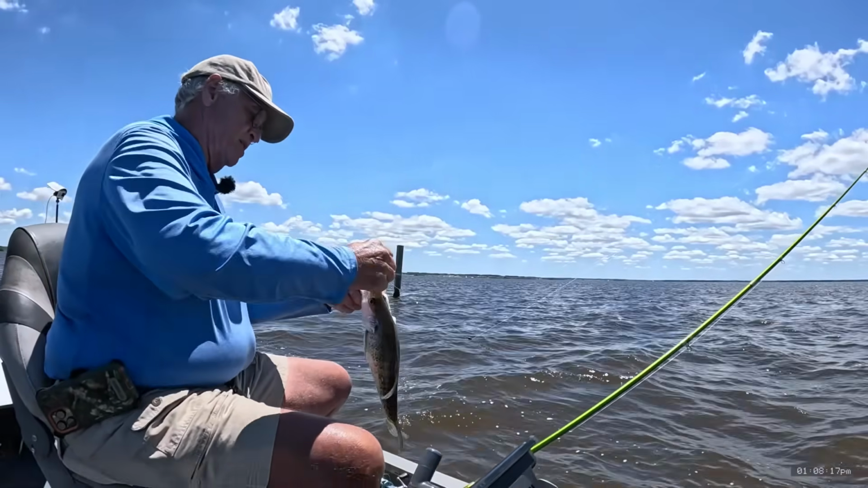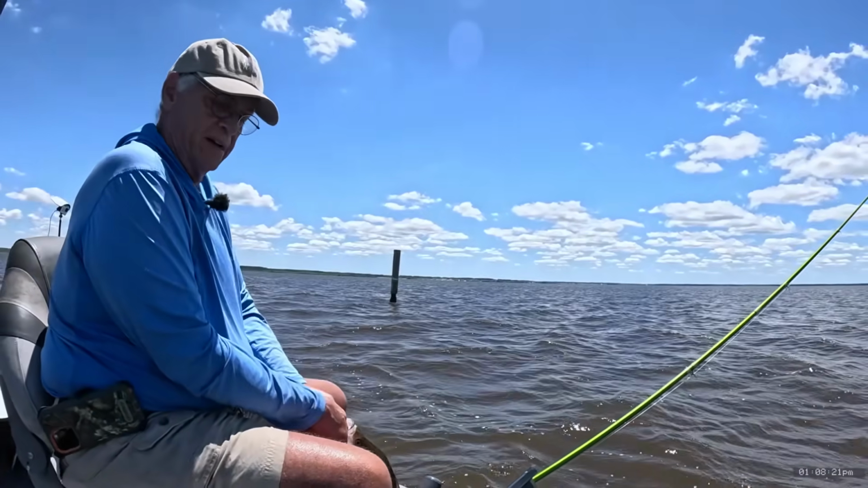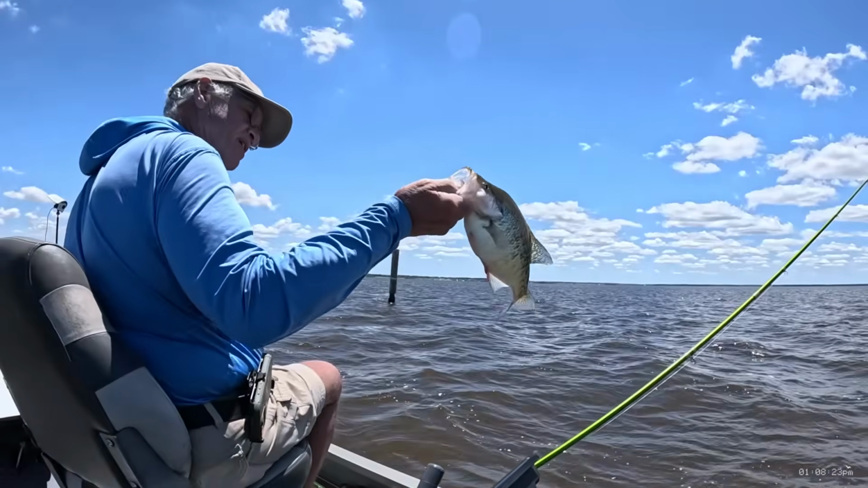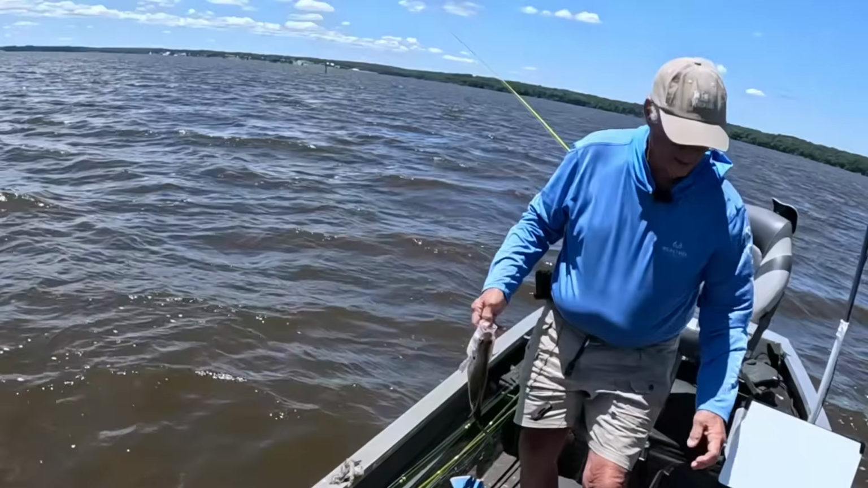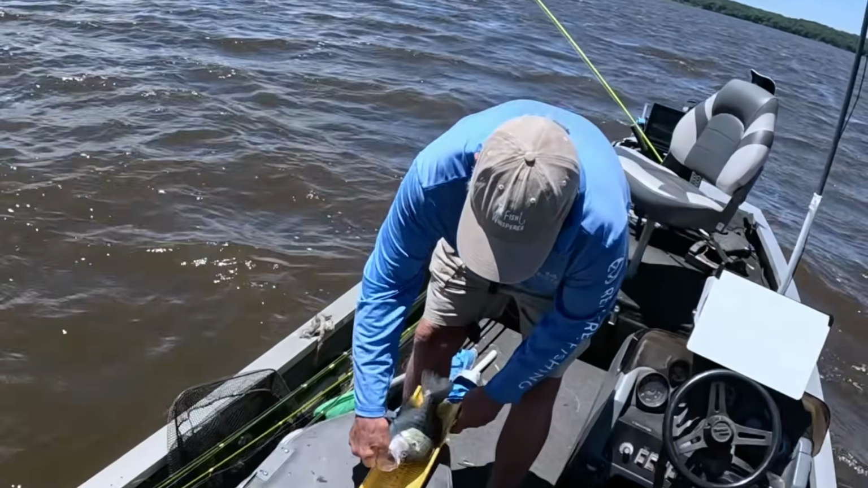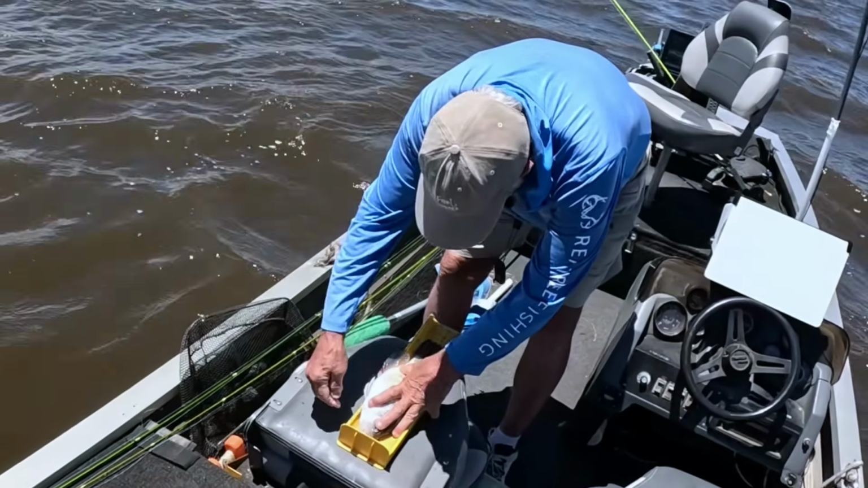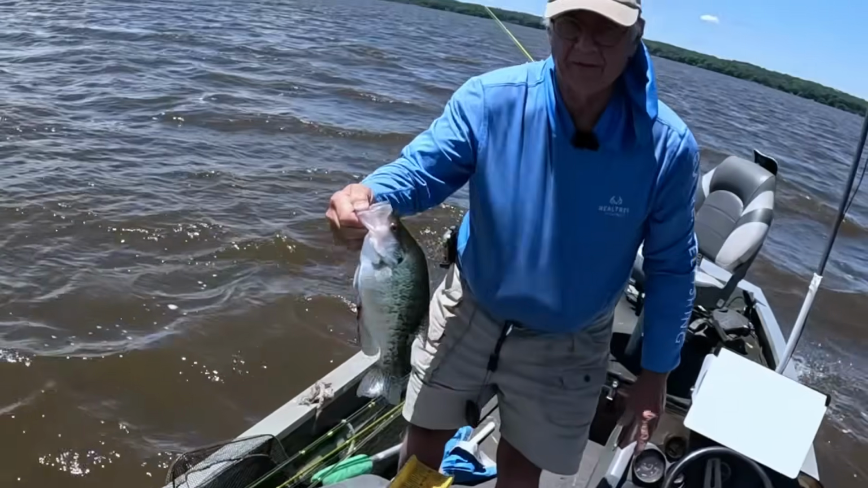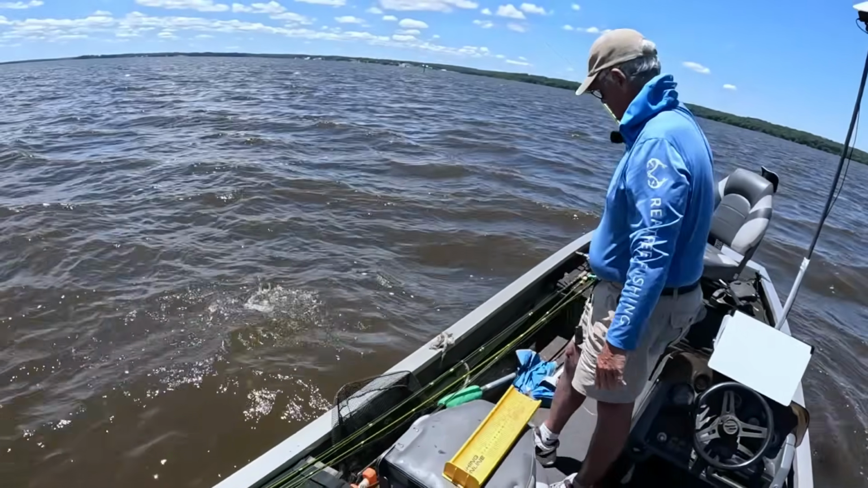Uh-oh, I cut my hand there a little bit. Look at that, man. That's a nice fish right there. Nice fish. Let's measure it up and see what he weighs. How long he is, brother. That fish is 14 inches long, exactly. That's a 14-inch fish. That's a nice one there, bud. Back she goes.